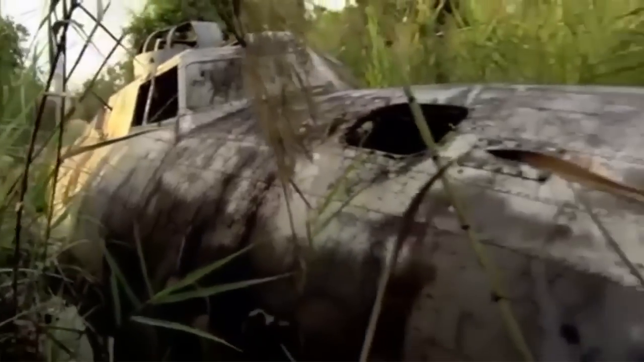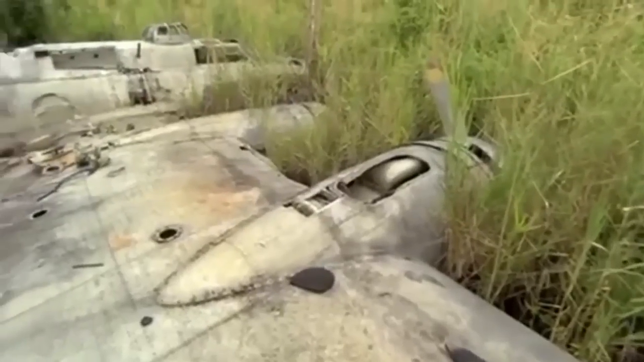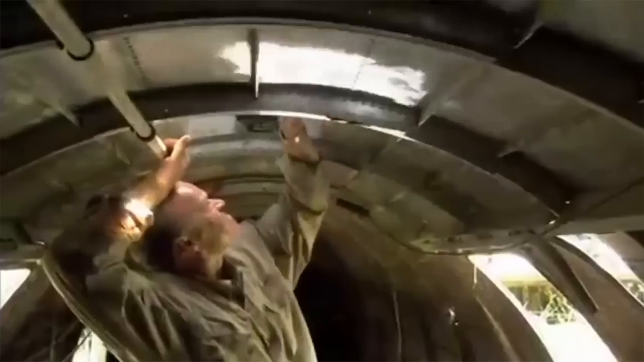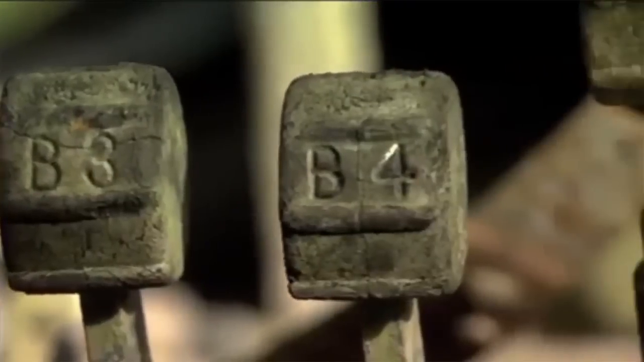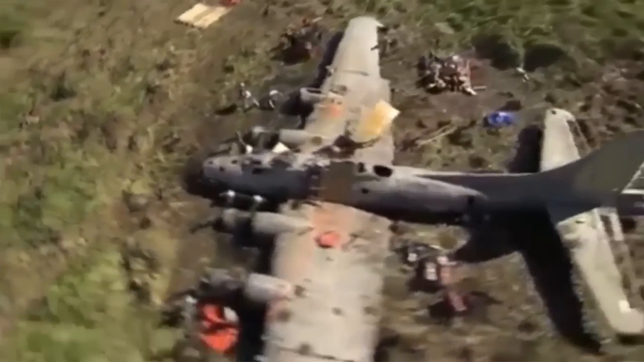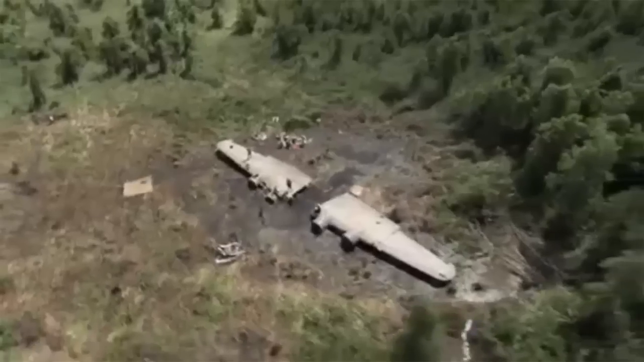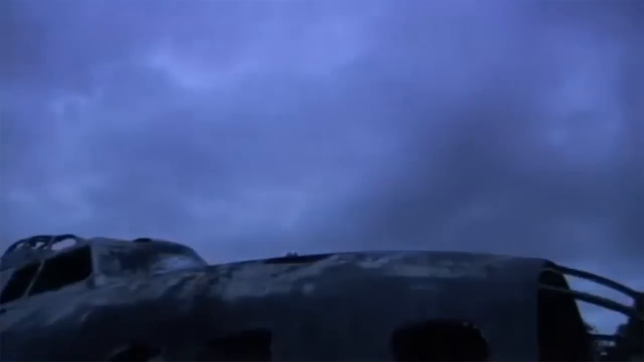This B-17E bomber was found lying silently in the middle of the jungle when a man captured it on his drone. So he went to see the condition of the plane from the inside, as it looked quite okay from the outside. After inspecting it all, he wanted to get it shifted, but what he did not know was all those years in the jungle, the water, and everything had left the plane not really in the condition to be moved in one piece. The wing fell off, and yet somehow, this man managed to get the pieces of the plane to his ship.